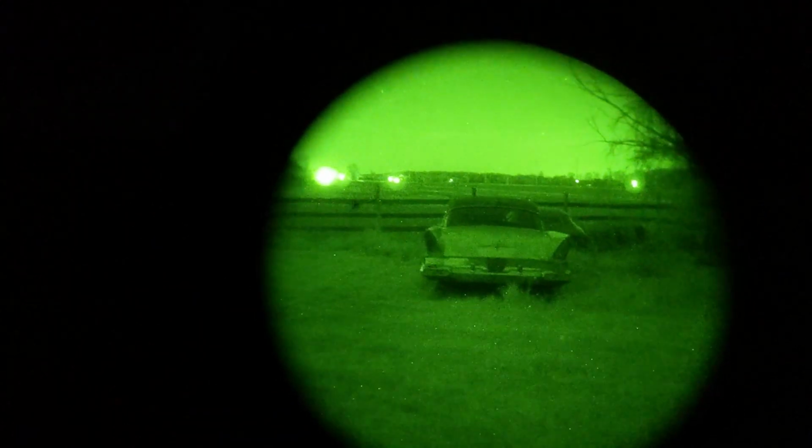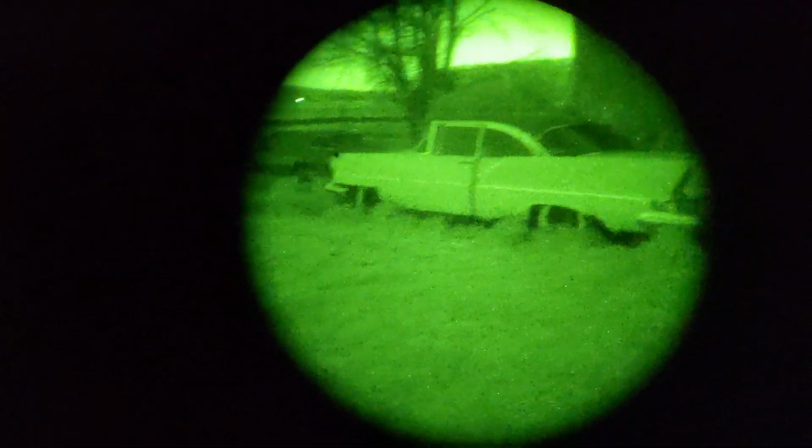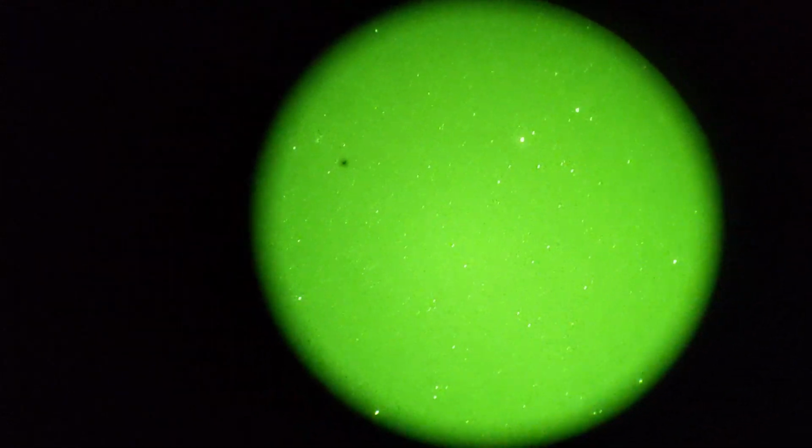And you can make out this car pretty well. There's no lag. You can walk around. You can see the ground in front of you. You can see your feet. Although if you want to see your feet clearly, you'll have to adjust the focus. You can see our slightly broken fence. And then you can see the Lincoln pretty well. And our stars.